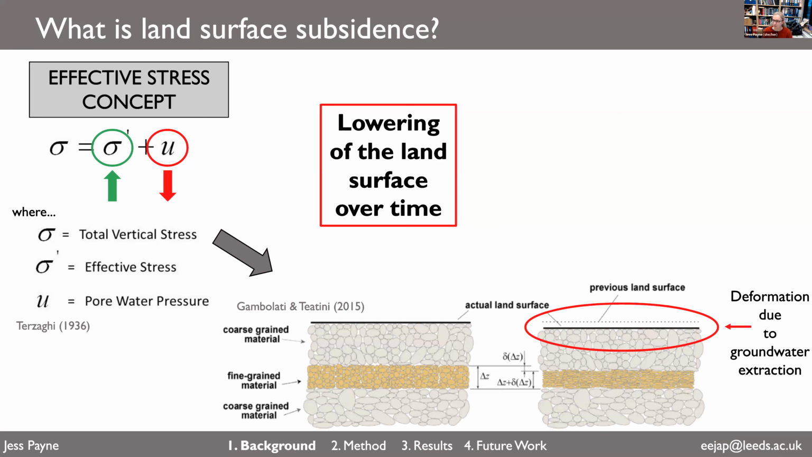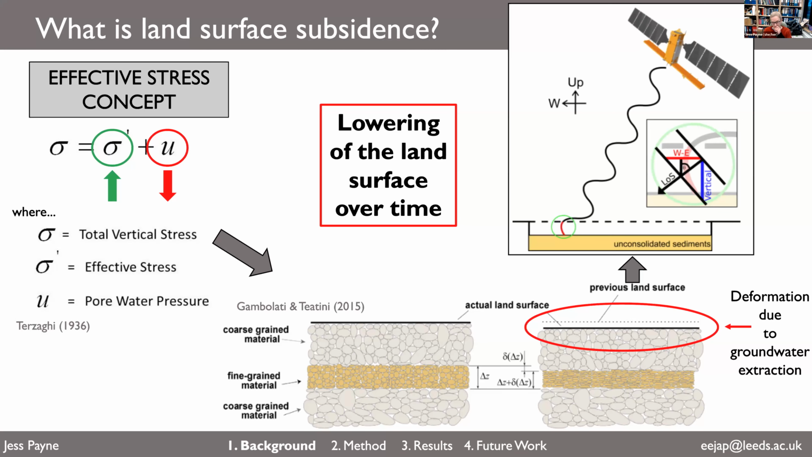What this leads to is deformation at the surface, which we can observe remotely using satellites. We can also observe it on the ground, but satellites allow us to observe a large geographic area without having to go to the area in question in quite a short amount of time. So here we're looking at the Sentinel-1 satellite, and it's sending out a radar signal towards the ground at a line of sight angle to the ground.